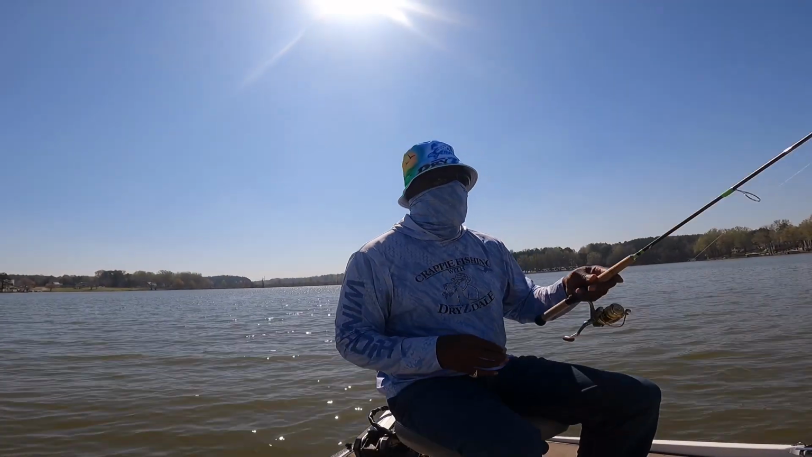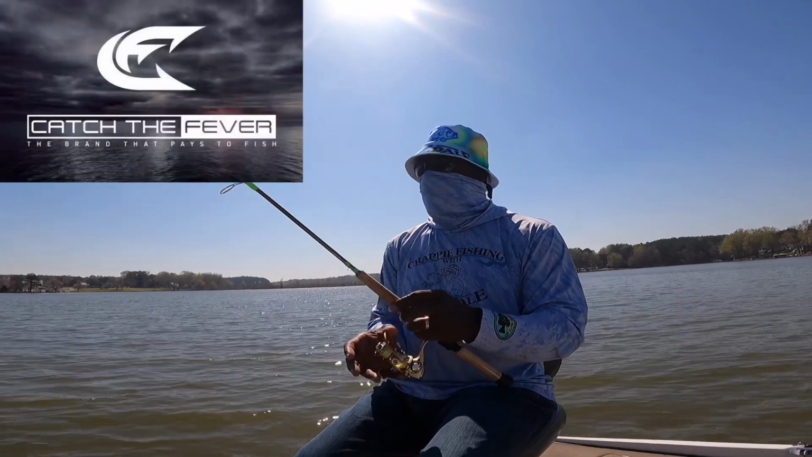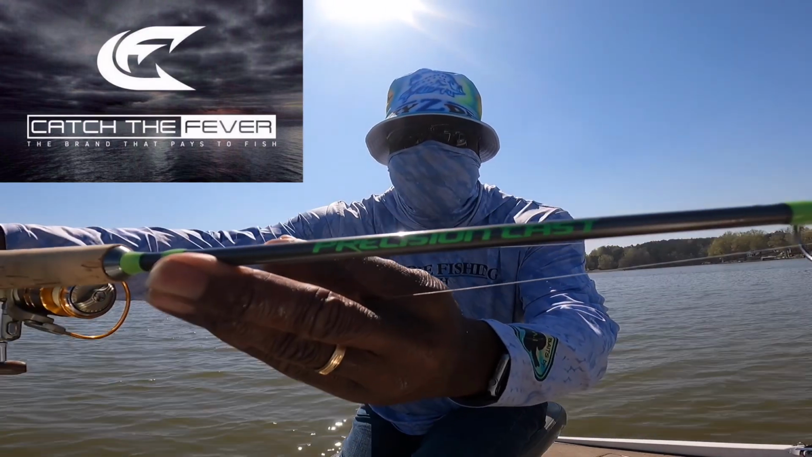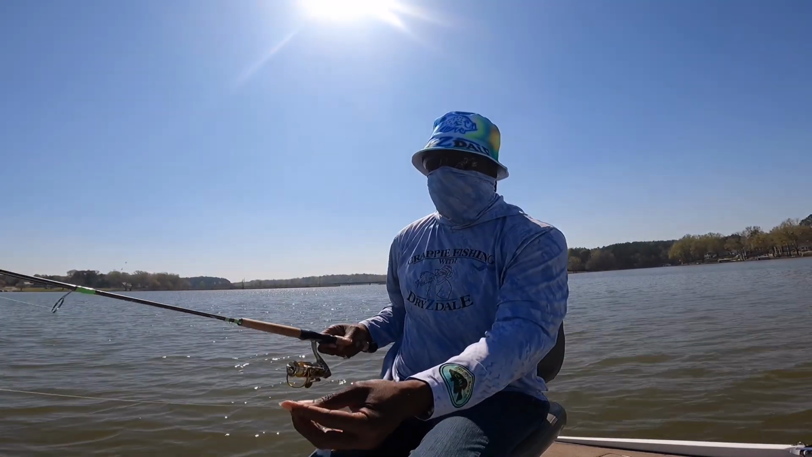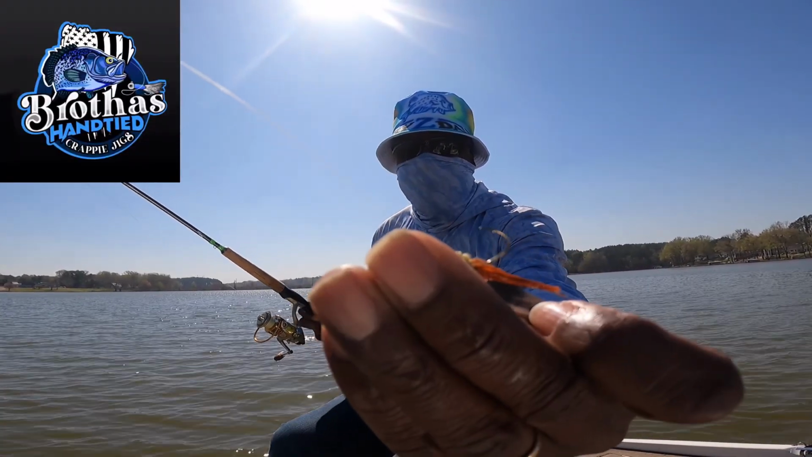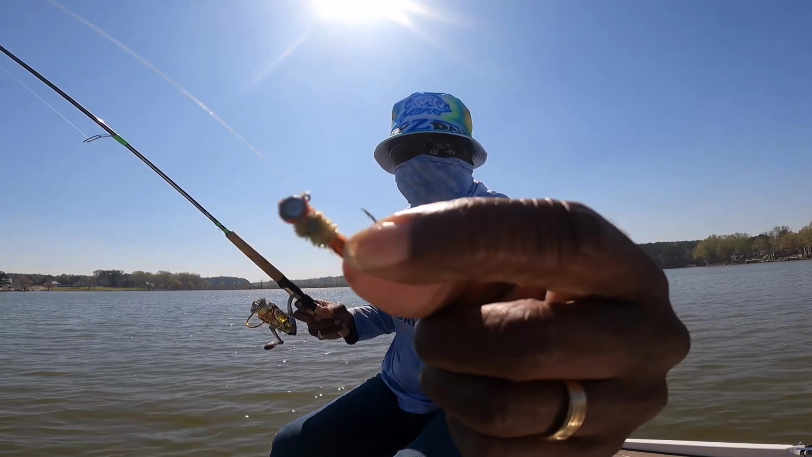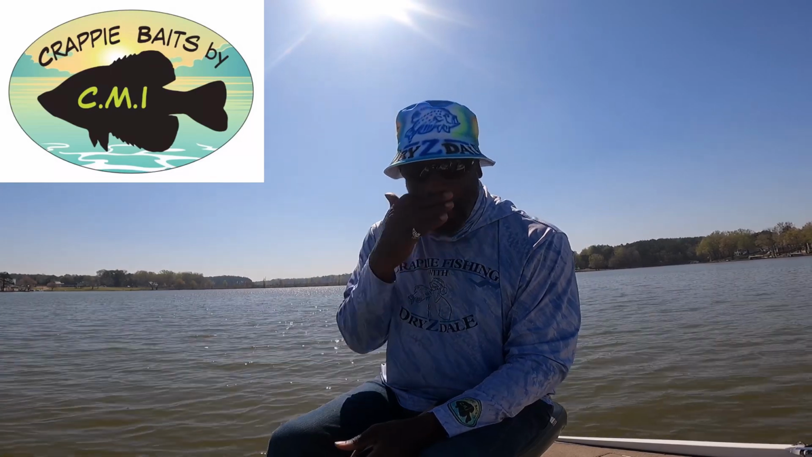Let me explain to you how, first, what I'm using here. I'm using, of course, my Catch the Fever Precision Cast. This one is the 6.6. The other day, I was using my 10 footer. I'm using the 6.6. So what I'm doing, and I've got this jig here, I'll go to my Crappie baits by CMI, but right now, I'm using this Brothers hand tied jig. I've used this one a little bit. You can see that the eye's kind of wearing out, so I've caught some decent fish on this too. But when I go to my plastics, I'll be back to using Crappie baits by CMI.